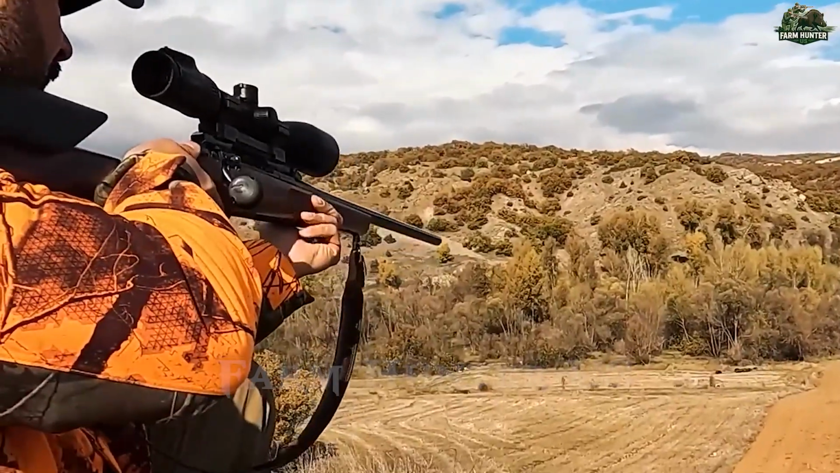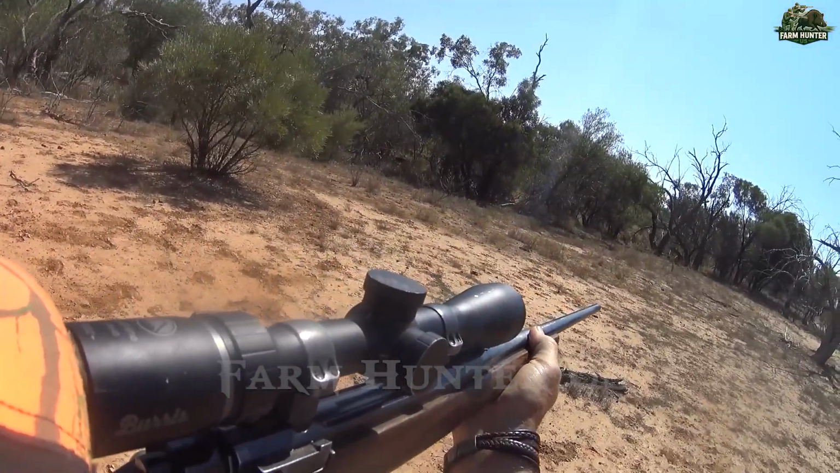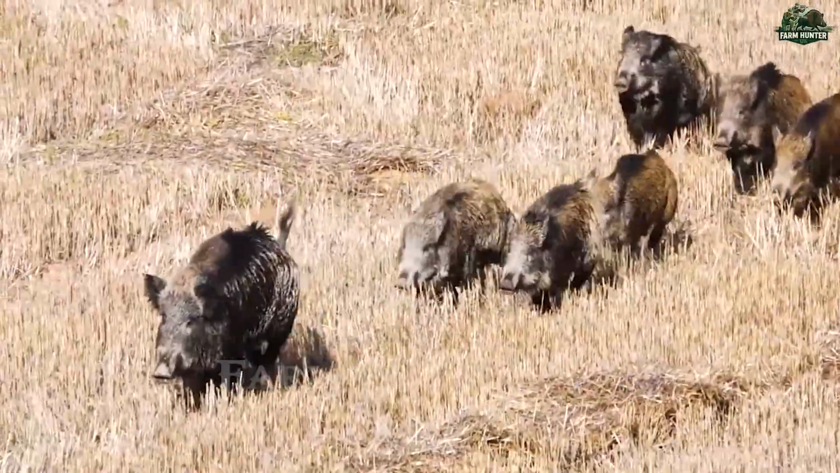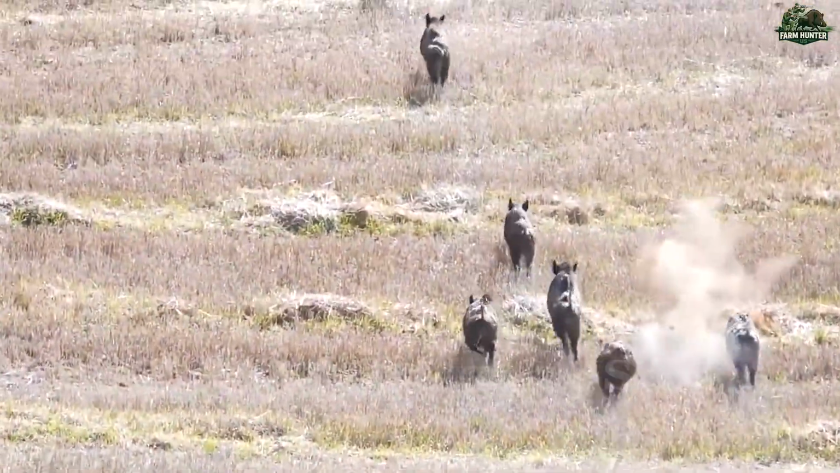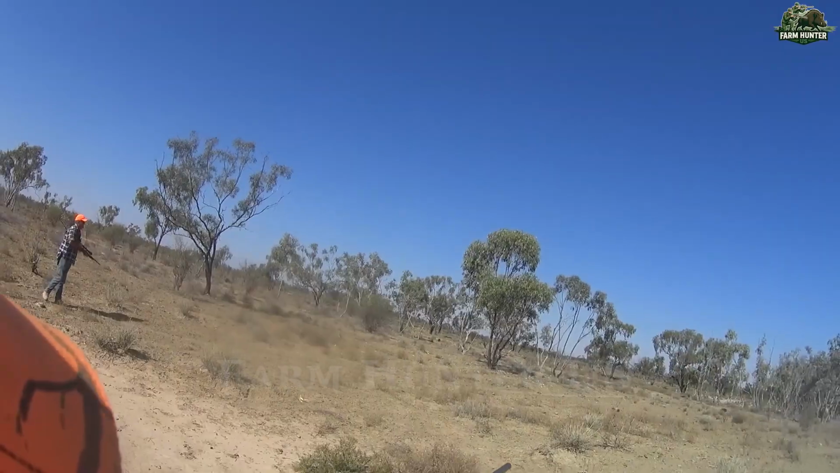As the sun dipped low, we followed fresh tracks to a thicket where yet another boar was hiding. A single shot to a vital zone ended it quickly. Even on our way back, we weren't done. Several stragglers darted out unexpectedly, small, fast, and dangerous. But we were ready. A few final, precise shots marked the end of our long pursuit.